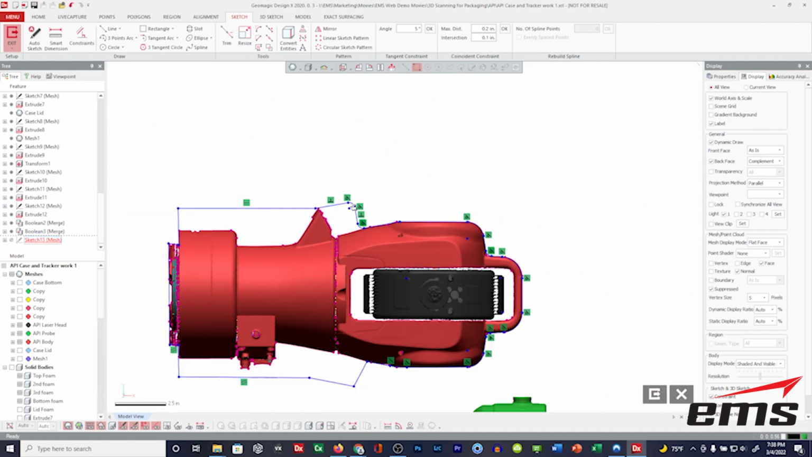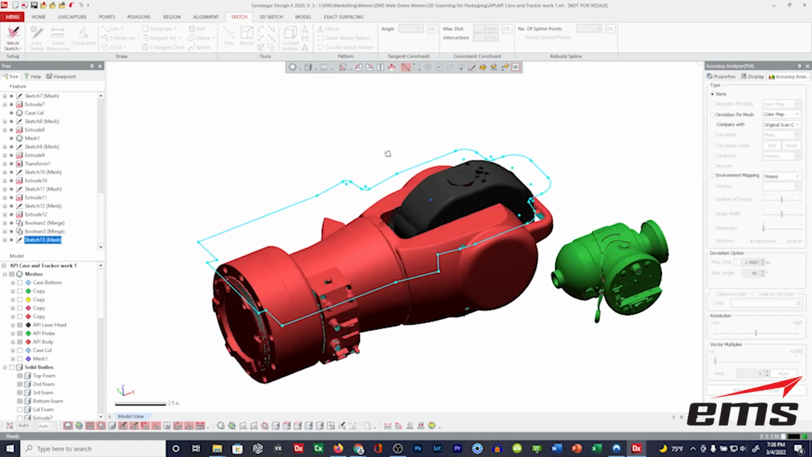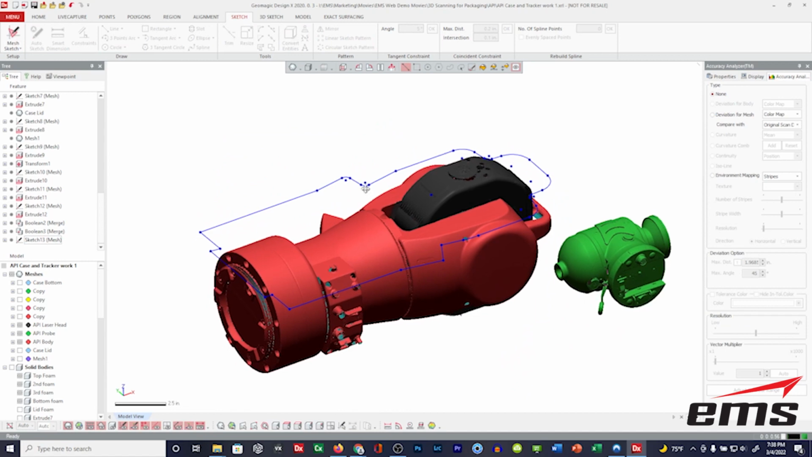And we'll move that up, okay? And we can actually check that. And yes, everything is closed. Okay. So it wouldn't be the end of the world. It just wouldn't machine that area.